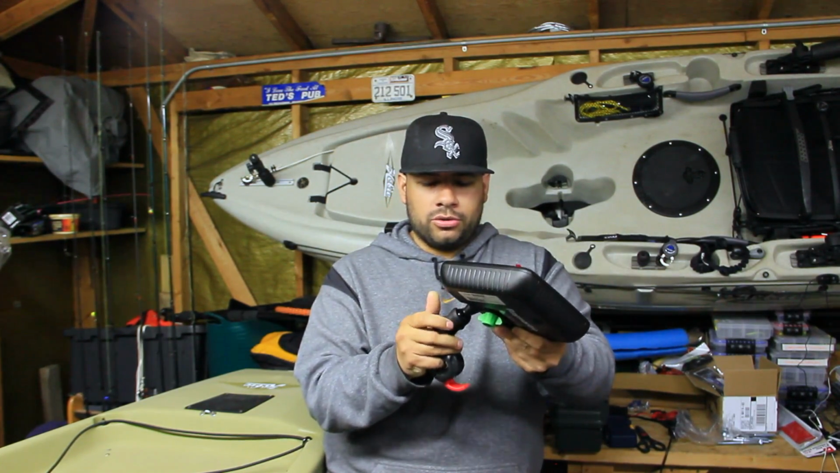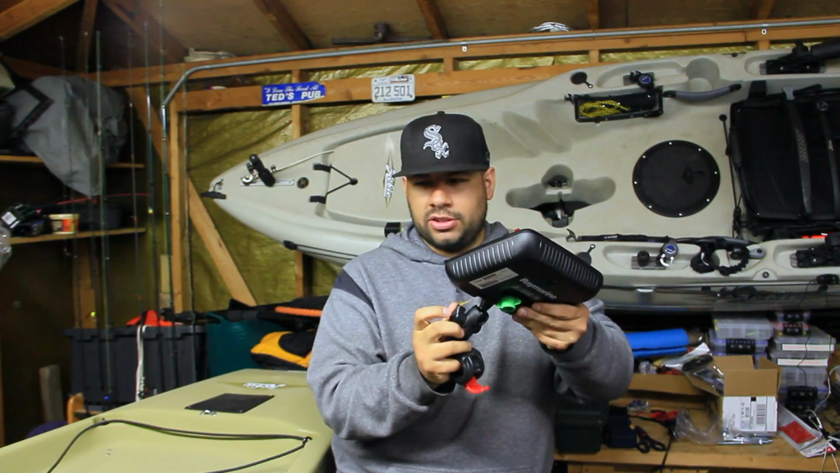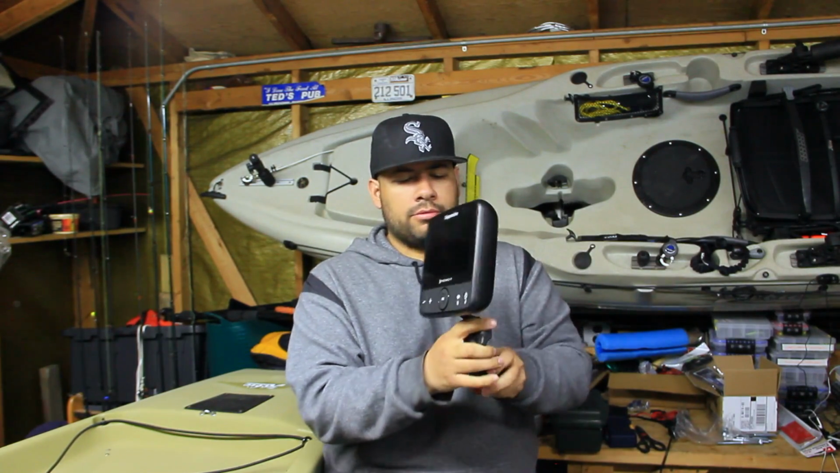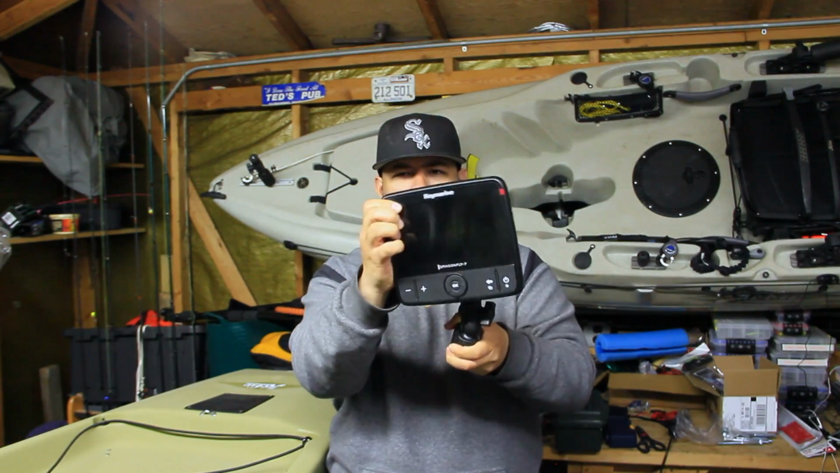And this is the one that I've connected to a Hobie 1-inch ball, and this sits on my PA-14. Now it sits on the H rail, and I can move my fish finder any direction I want, and it works.